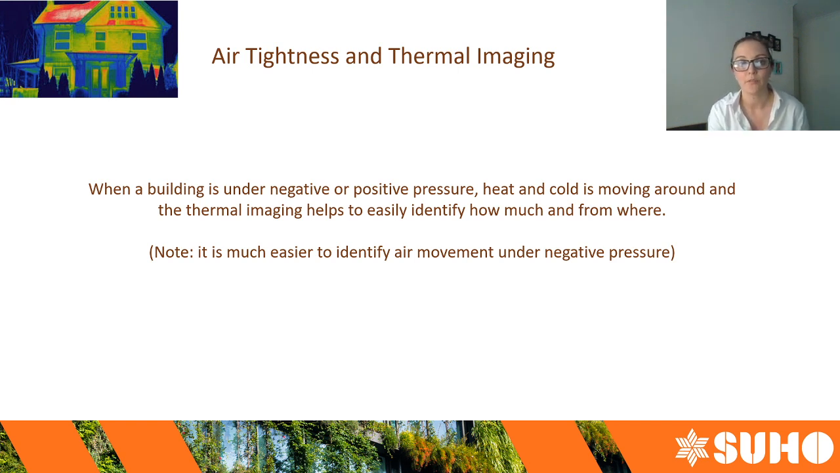I don't find that way to be as effective in determining air leakage specifically. You can see a lot of differences in surface temperature, but air leakage is not so easy. If you wanted to do a pressurization test and detect air leakage, you're better off using smoke. So yeah, under depressurization, thermal cameras can be a lot of fun.